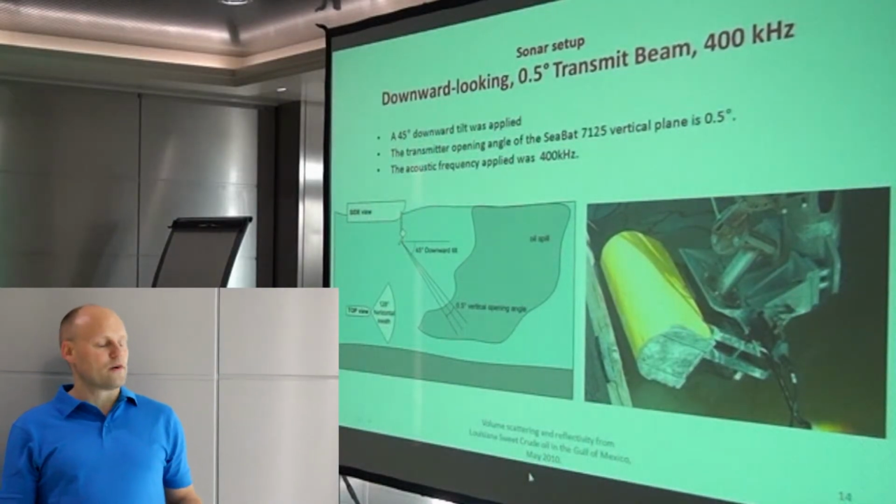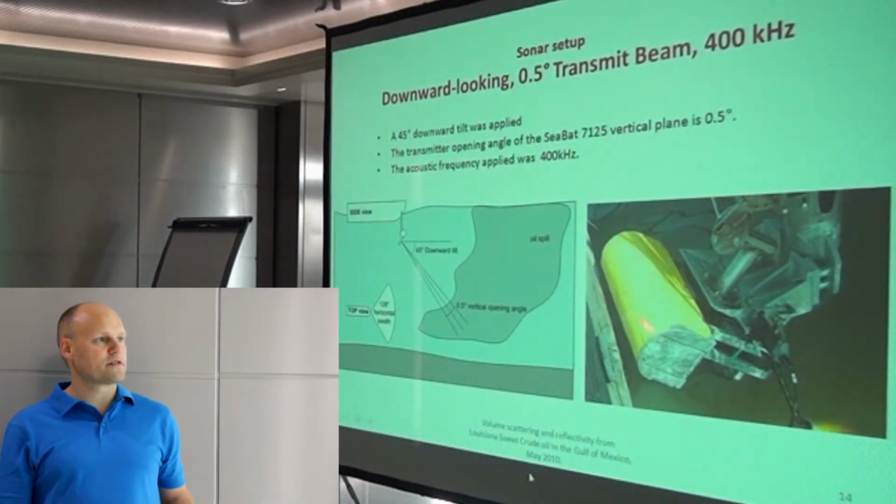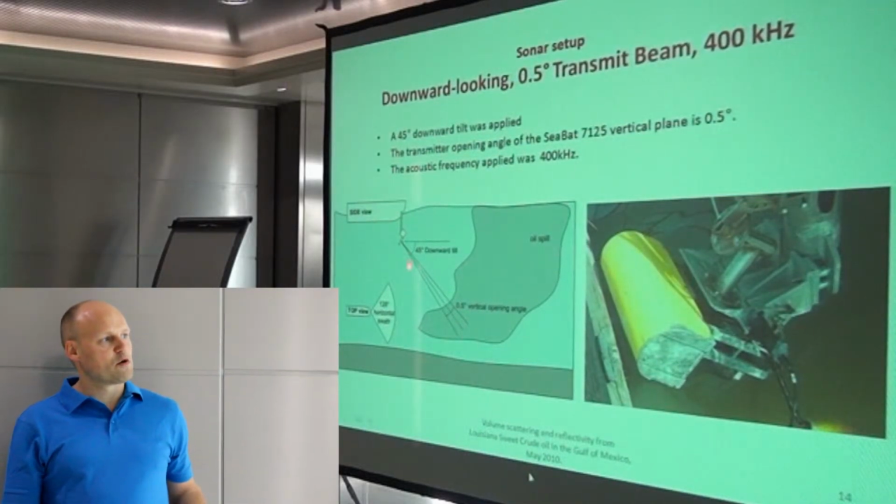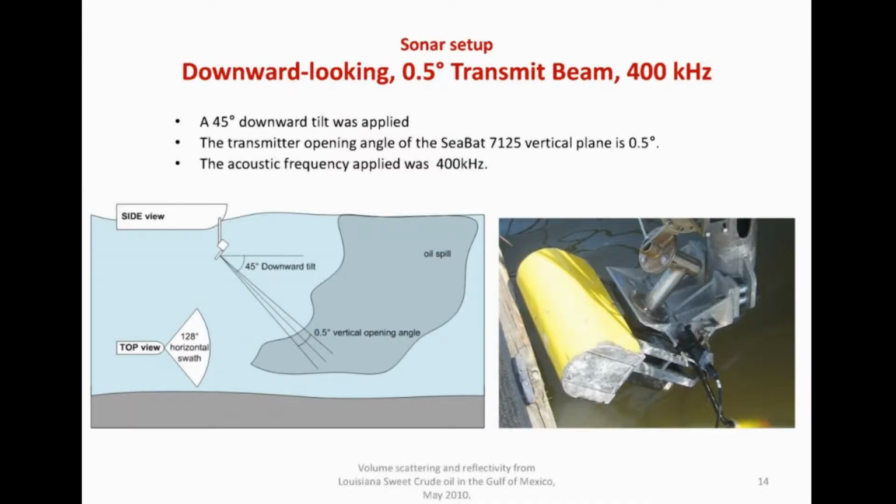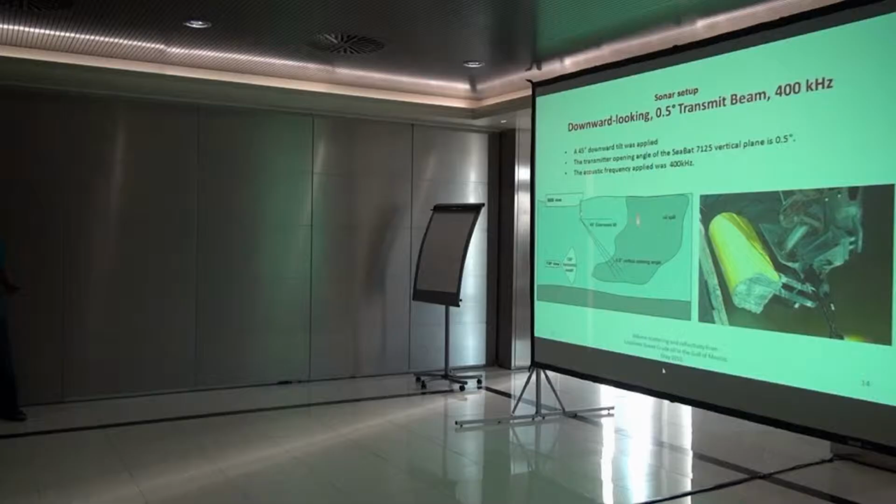And the downward looking was a 400 kilohertz 7125 system, and it has a very narrow beam. So this setup is a bit different. We are about 2 meters below the sea surface here, and this setup is not only physically a bit different, it's also different in the sense that afterwards the oil seemed to be lying only on top of the sea surface, and we were not sure how deep it actually extended. So that was a bit annoying, that you didn't know how deep down the oil actually extended.